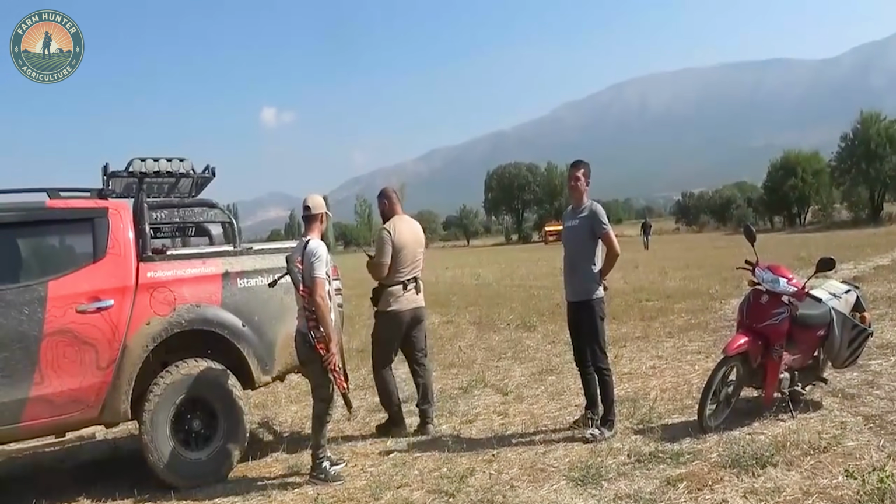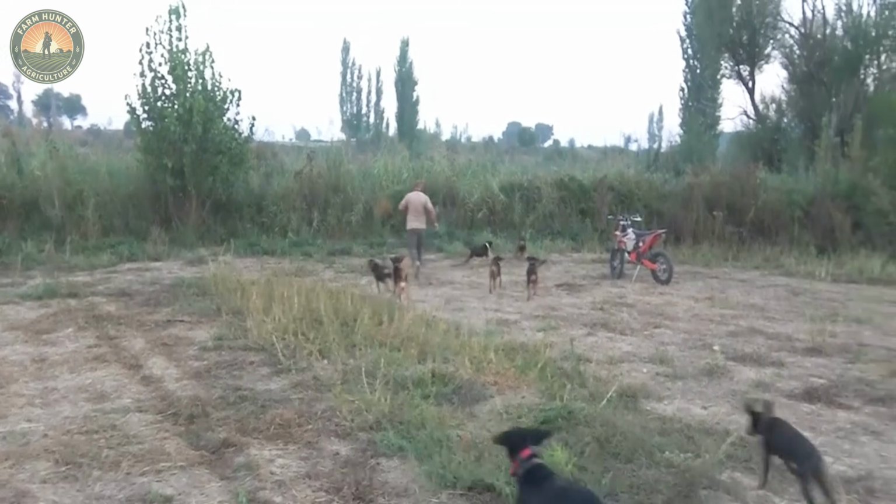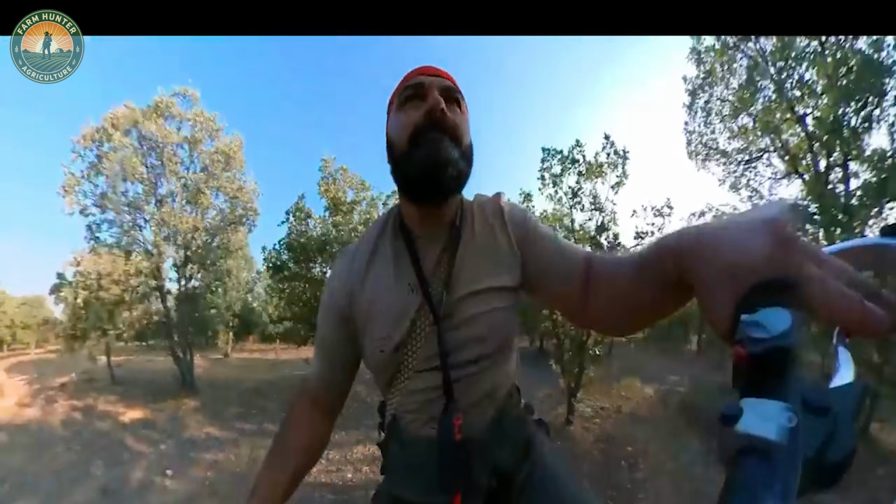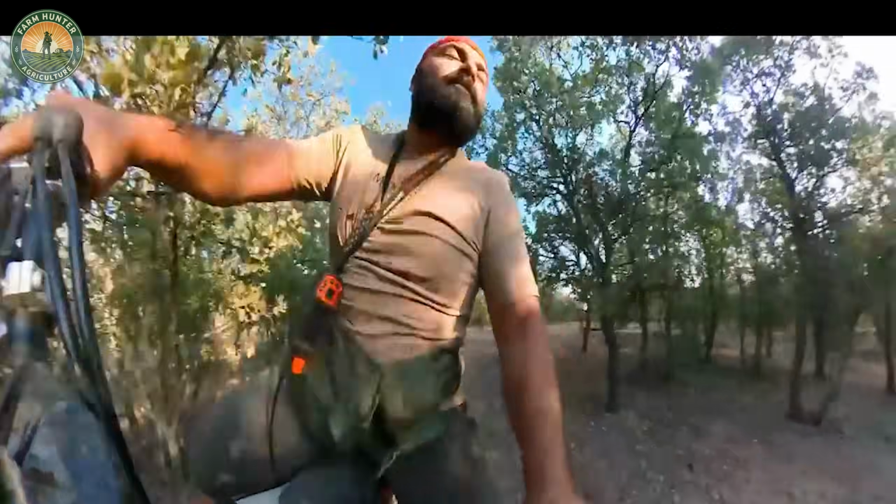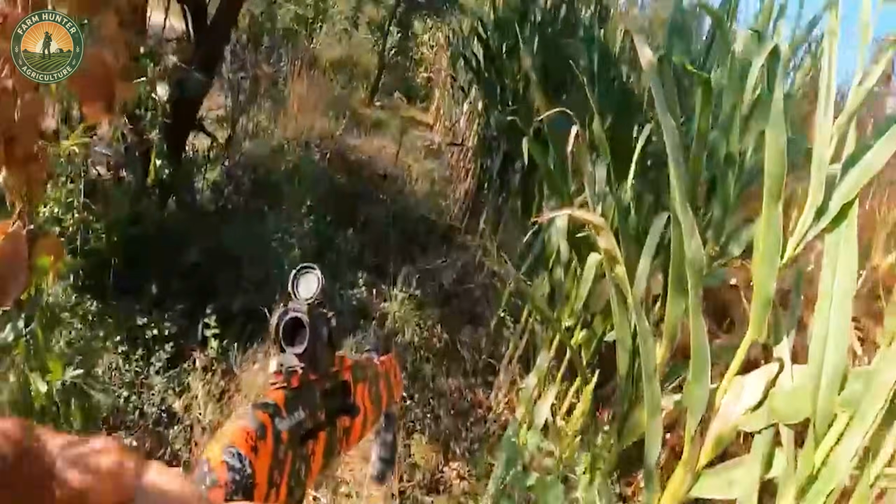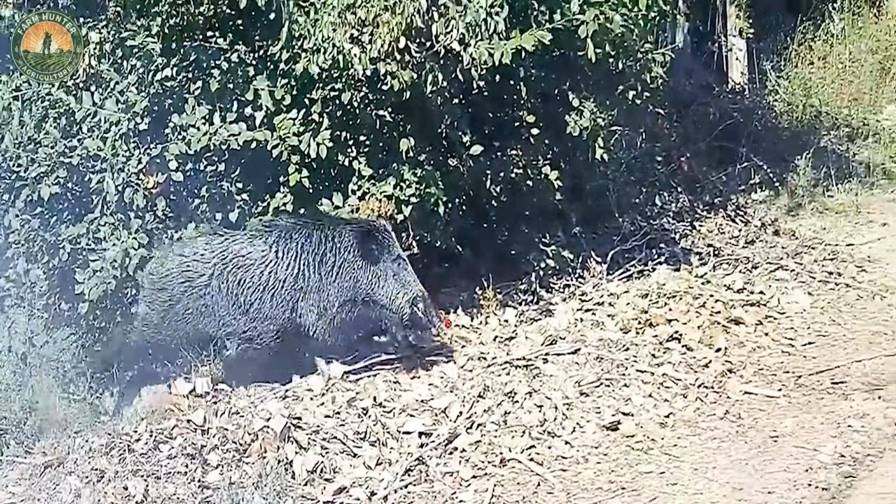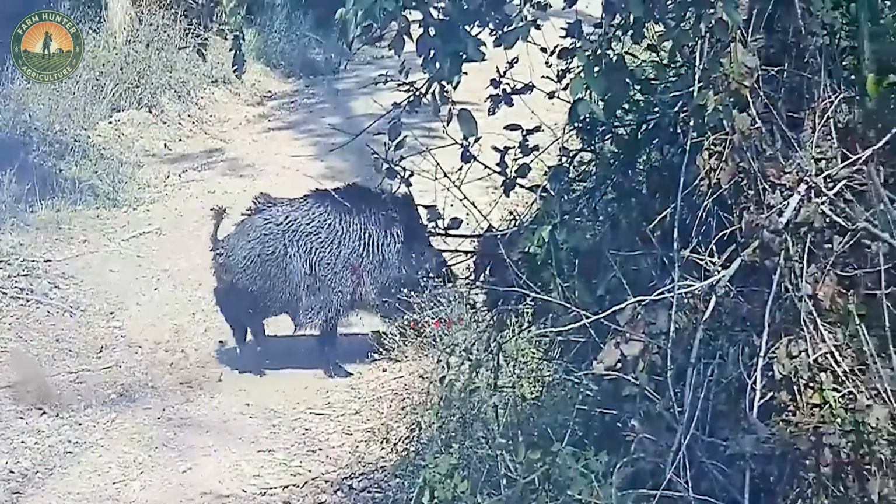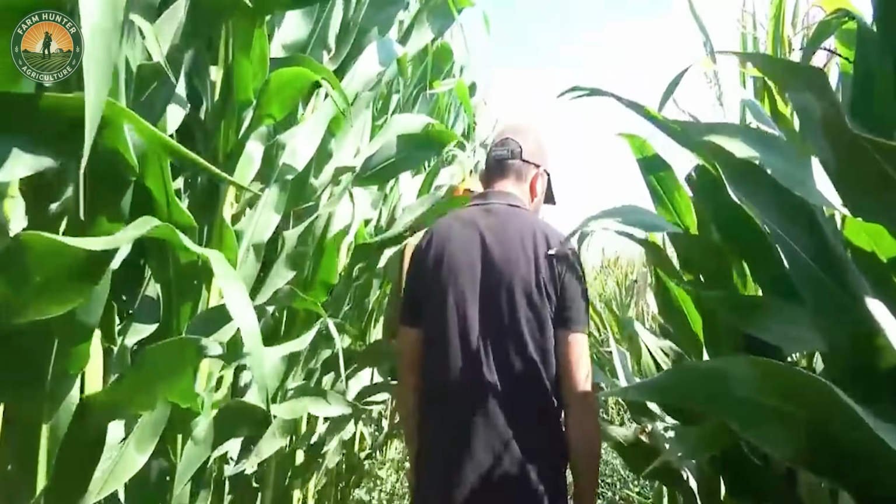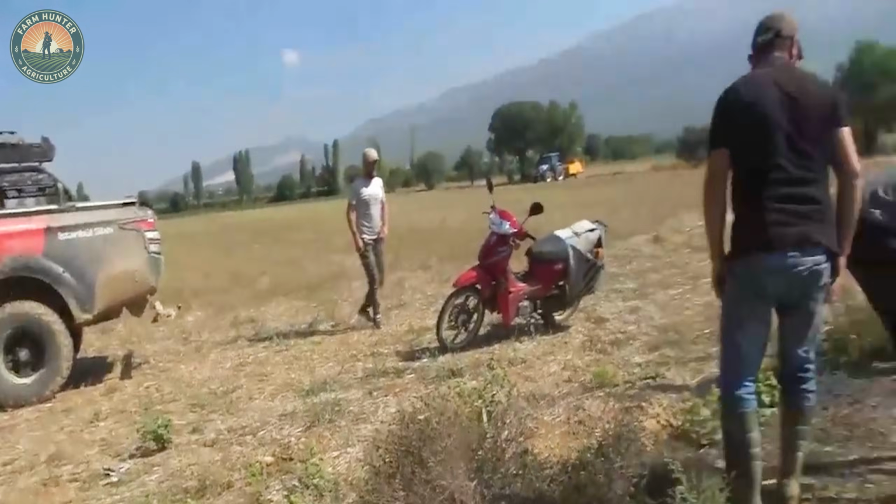We divided into smaller squads, each made up of 4 to 6 hunters, strategically assigned to paths the boars frequented. Hidden behind thick bushes, a lone boar appeared, alert and cautious. It froze, sensing danger. Seizing the split-second opportunity, I aimed and fired. Down it went. That first successful shot set the pace, and soon a full herd of wild boars emerged, unaware of the trap we had set.